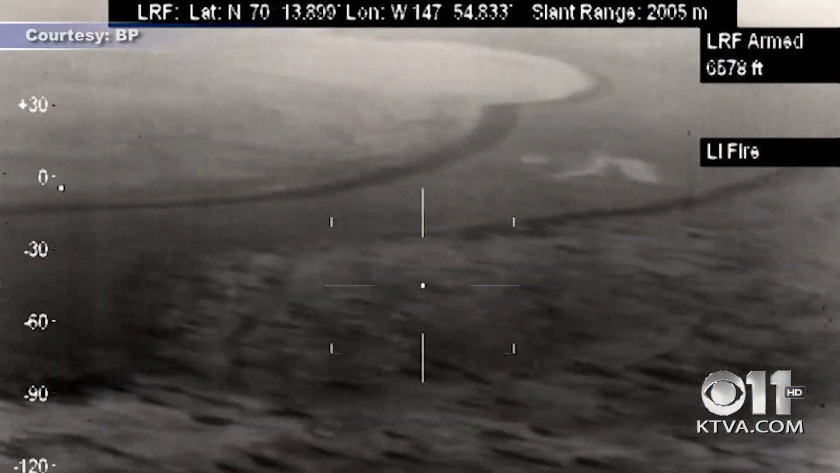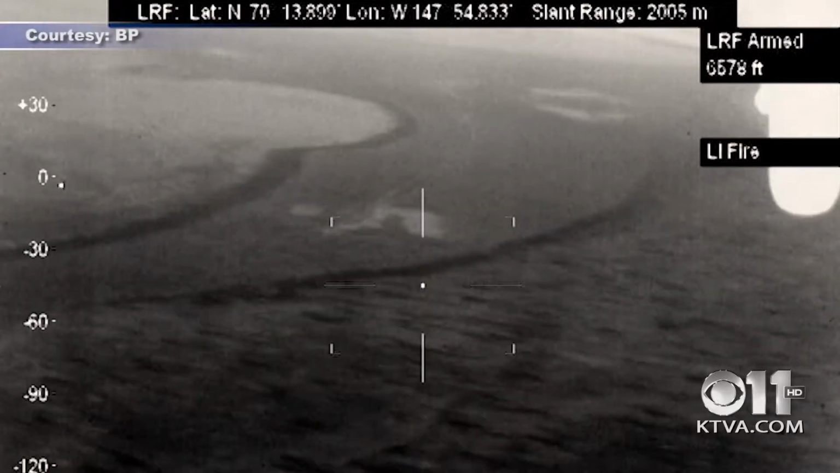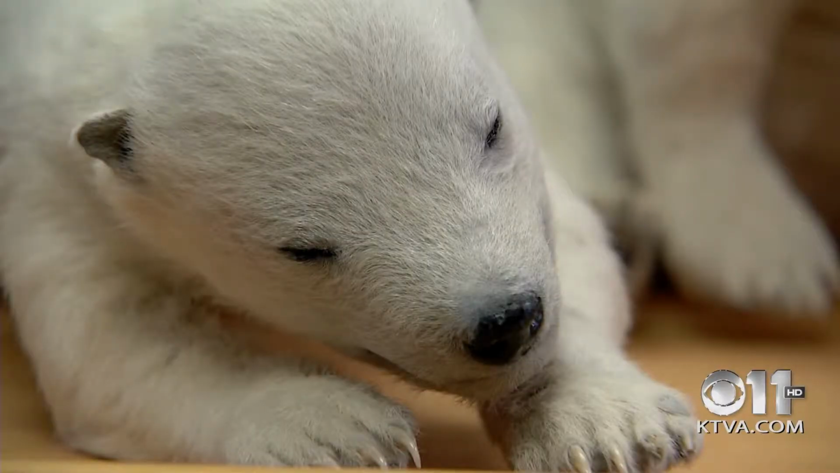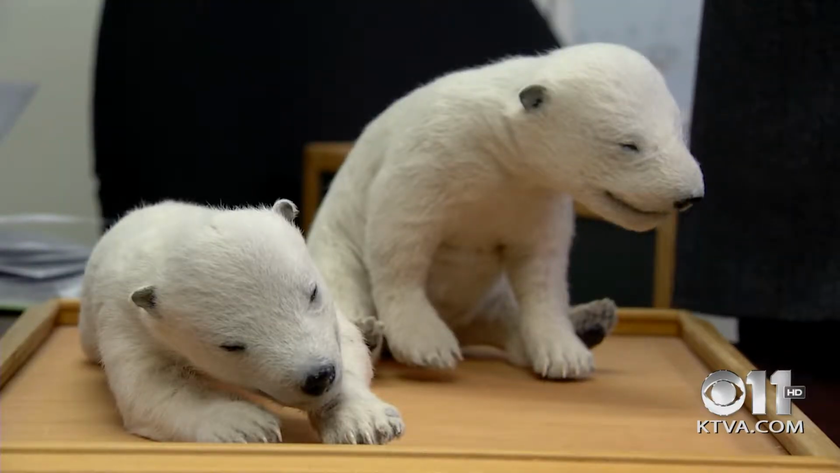On average, the crew finds about 2 dens a year, and there have been years when they've found none. An expensive project for the oil companies, but a price they must pay. So this is what a 10-day-old polar bear looks like. To protect cubs who are born blind and vulnerable.